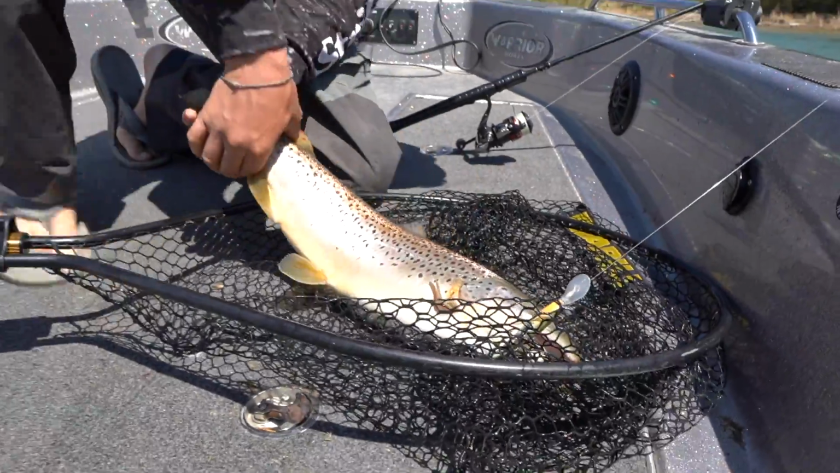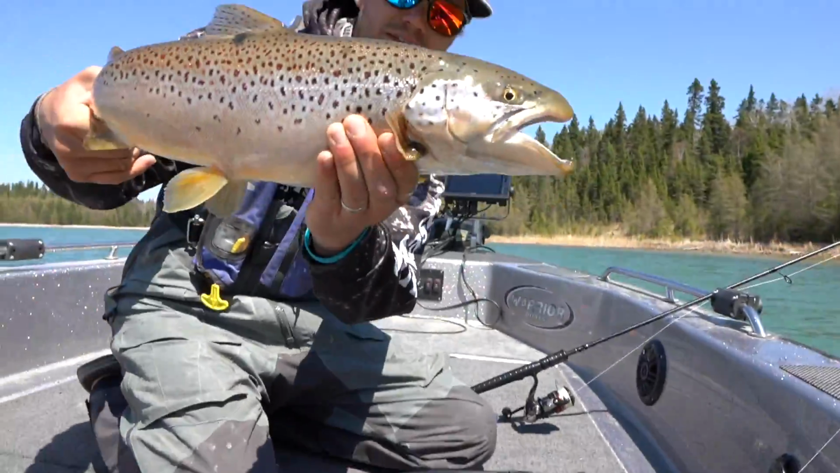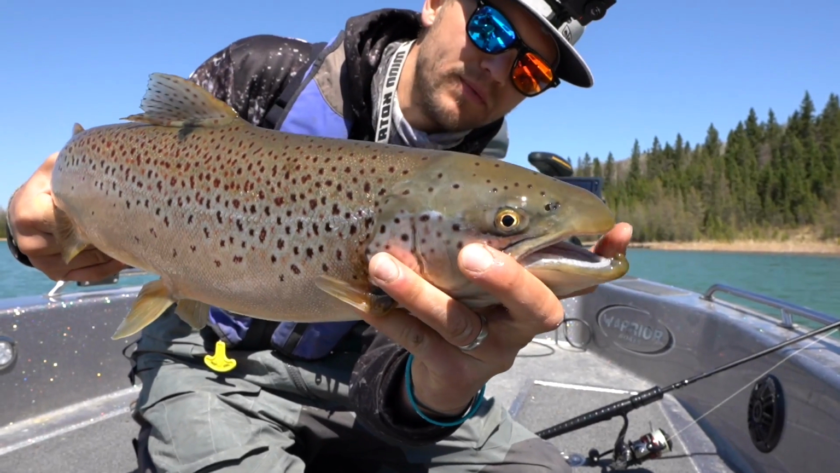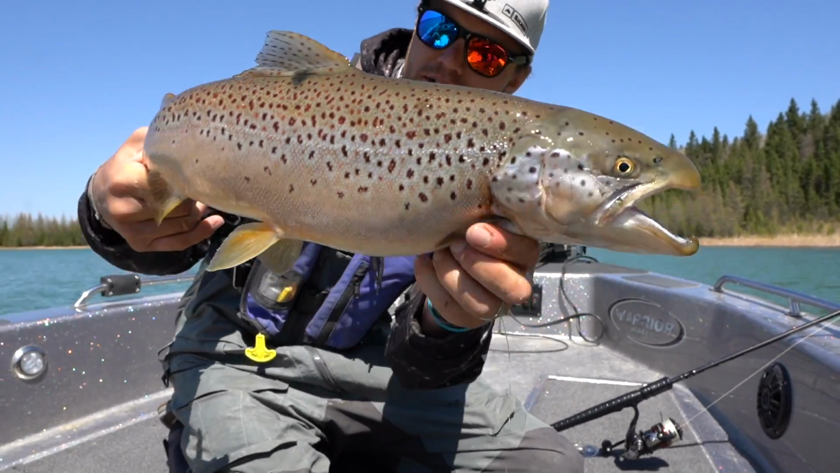You know what? This is a male. It just has a smaller kype. Yeah, look, it's a male. Okay. Because of this, right? Yeah, kype is where it kind of sticks up. See the bump on the bottom lip there? Yeah. It's definitely a male.